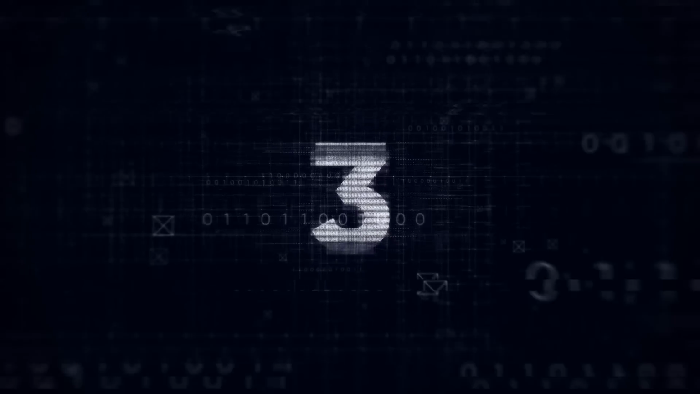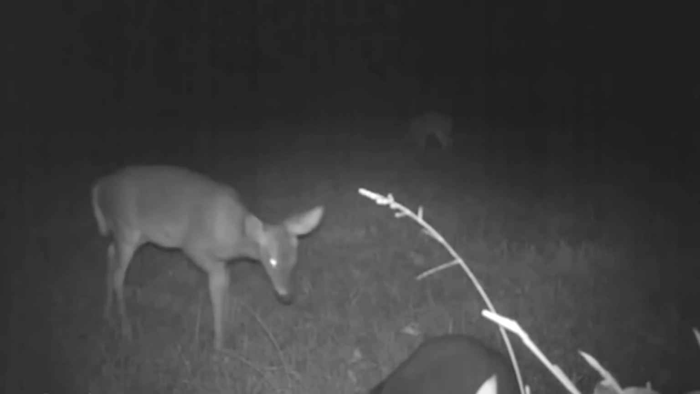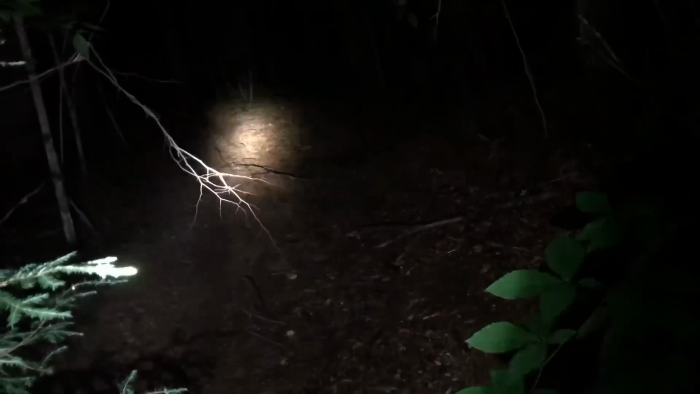Number 3. Prying eyes. People who set up trail cameras in the wild know what to expect. Sometimes you hit your target of capturing as many wild animals as you want. At other times, other strange creatures show up. This clip captures the moment 2 strange eyes glared at the camera from the woods. Given the time it was filmed, you can imagine how scared anyone watching it feels.